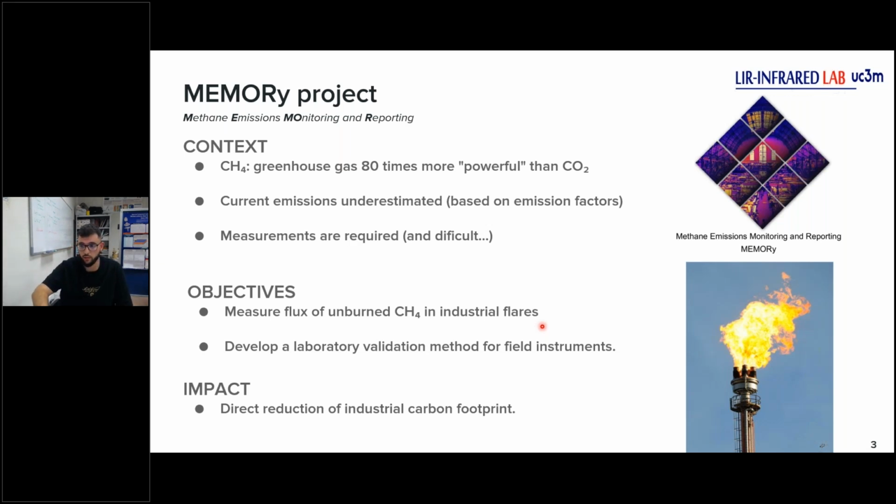With this in mind, our main goal in the MWIR project is to measure the flow of unburned methane released into the atmosphere by industrial flares. To do that, our approach as a research group has been to design a validation method that allows us to test and validate field instruments in a controlled laboratory environment, following a similar strategy to the one we used in Empress and Empress 2. Finally, the impact of the project is clear: to help reduce the carbon footprint of the industrial sector.